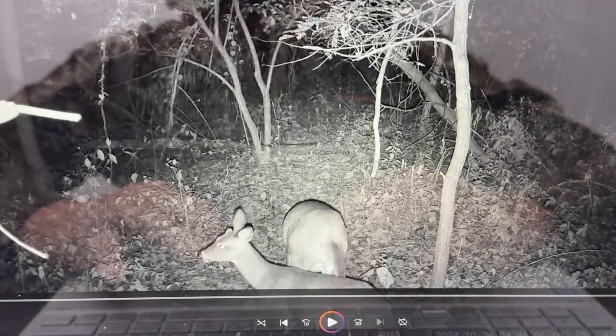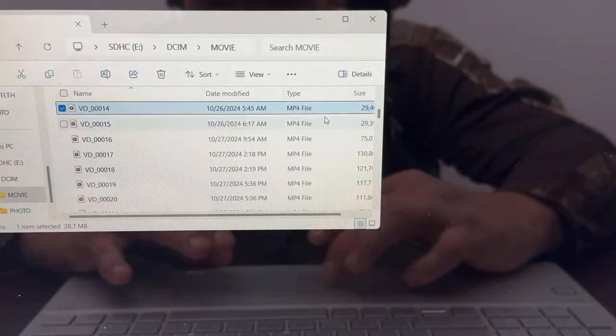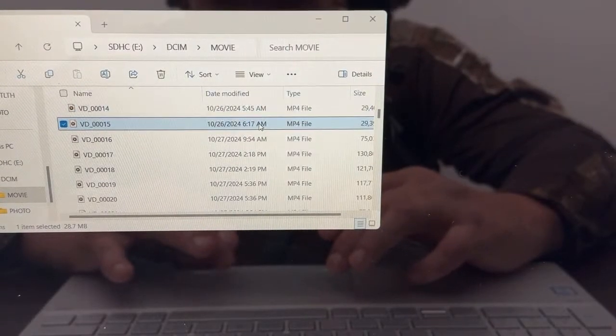Because that was 4:45. Well, this is 6:17 a.m., so this is about a half an hour after those deer were there. We'll see what happens here. See if something comes into the picture. If not, something set it off and didn't catch it, or a bird or something moved, or a tree, or a raccoon went through there.